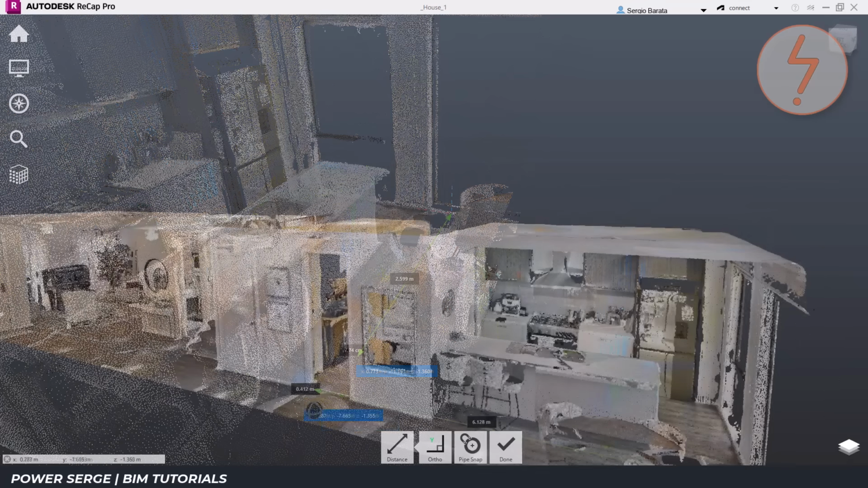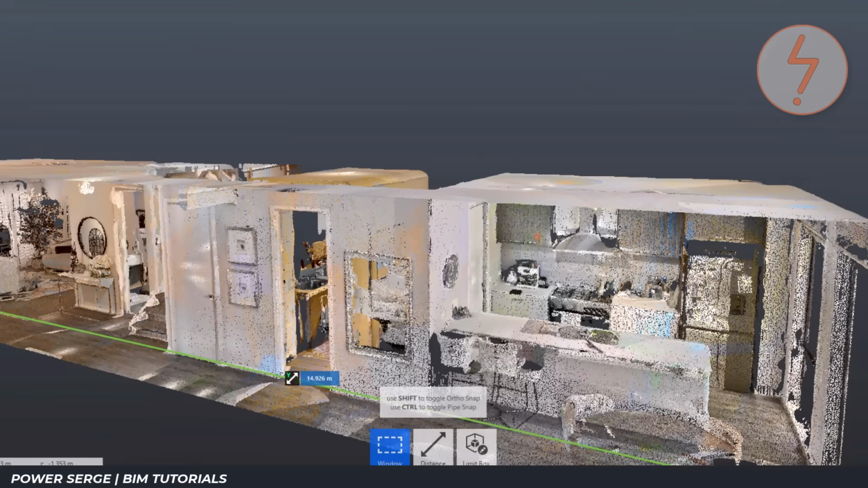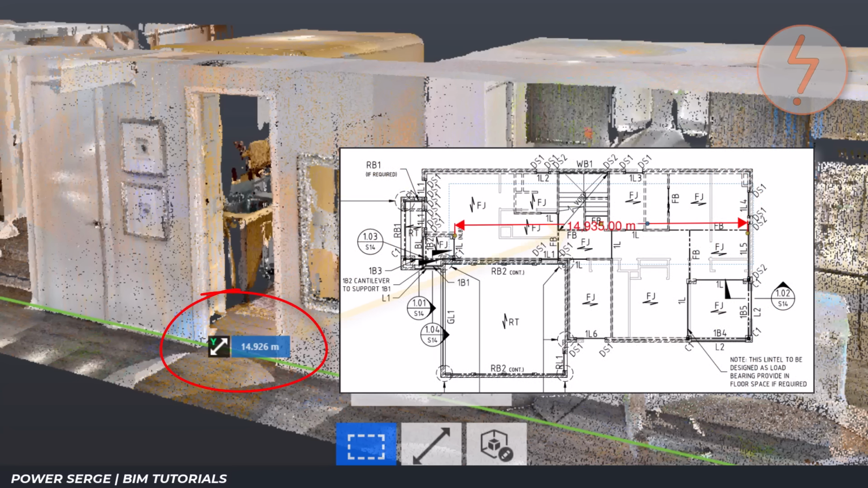One of the features I particularly like in ReCap is the ability to quickly and accurately interrogate the point cloud using its measurement tools. Measuring the same building length within ReCap produced a result of 14,926 mm. That's a difference of just 9 mm across almost 15 meters of building length.